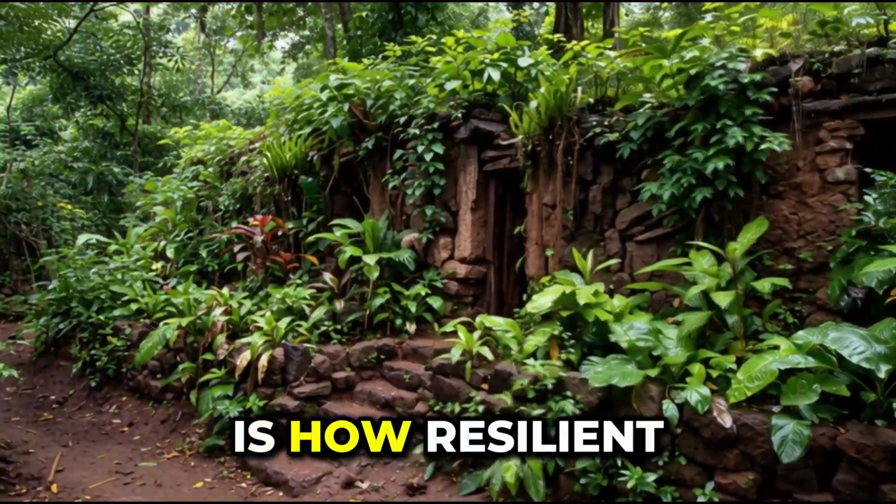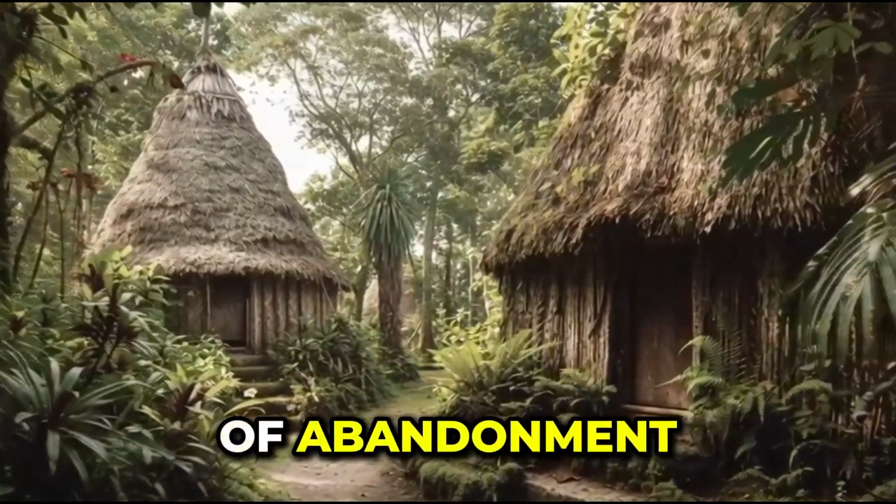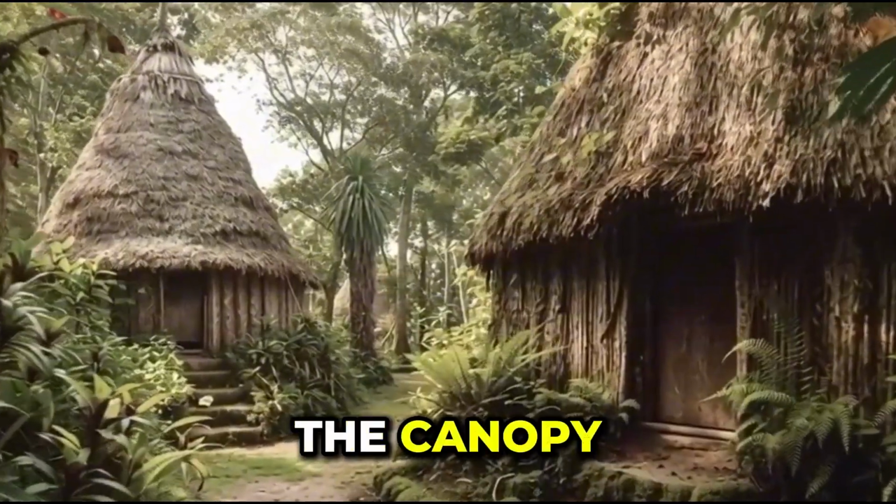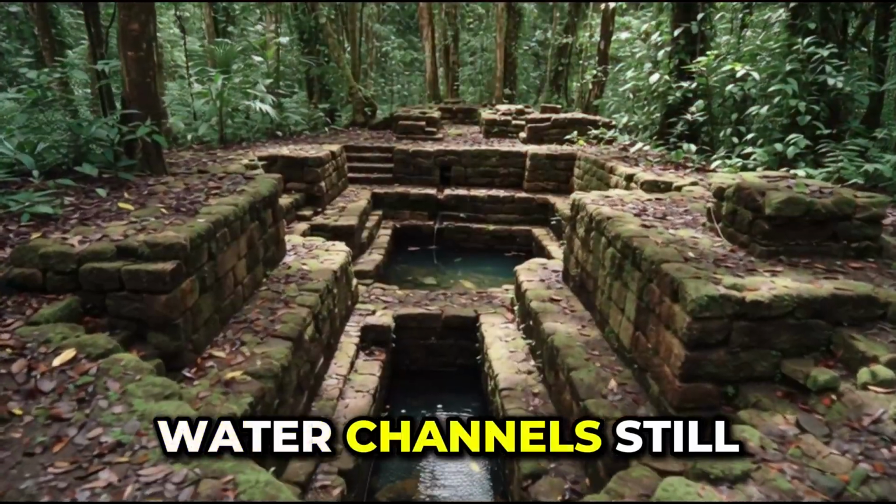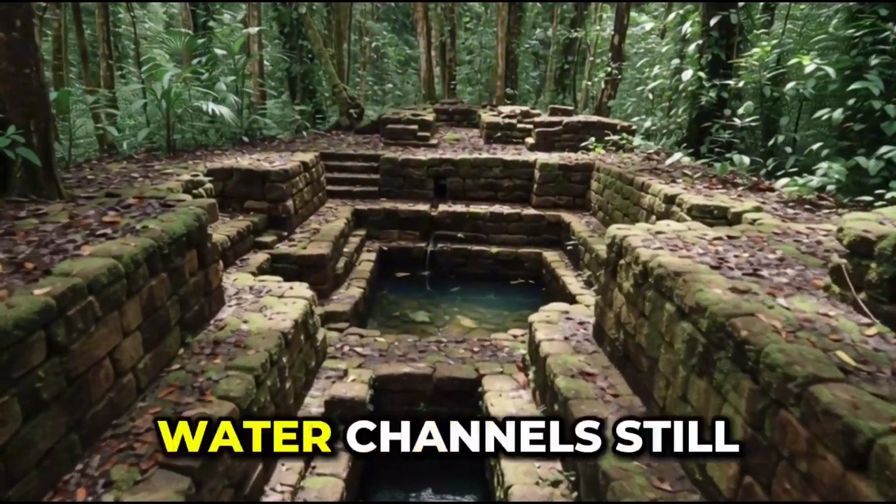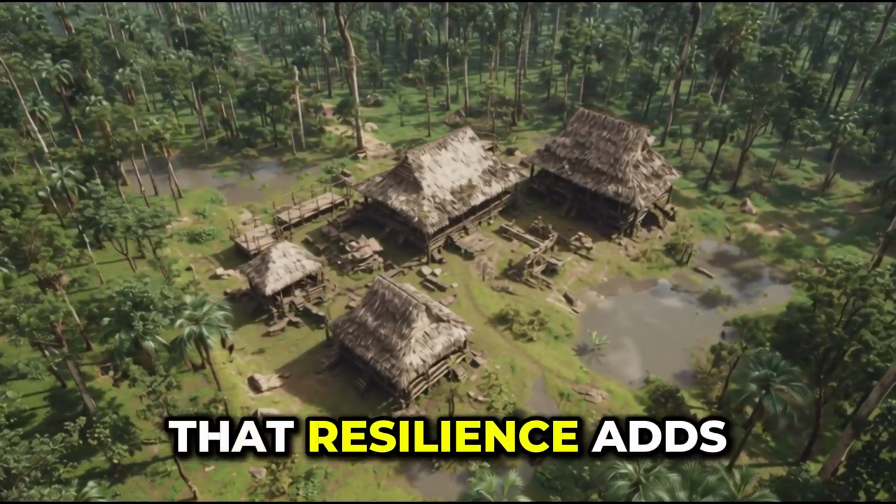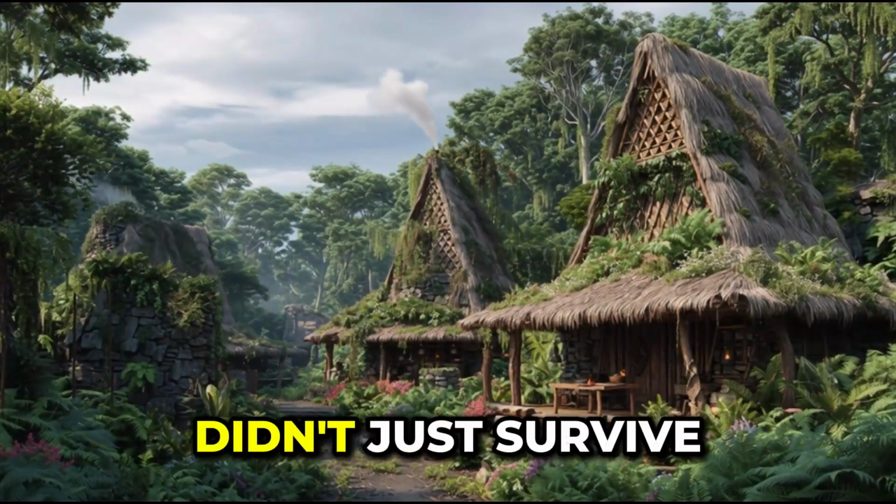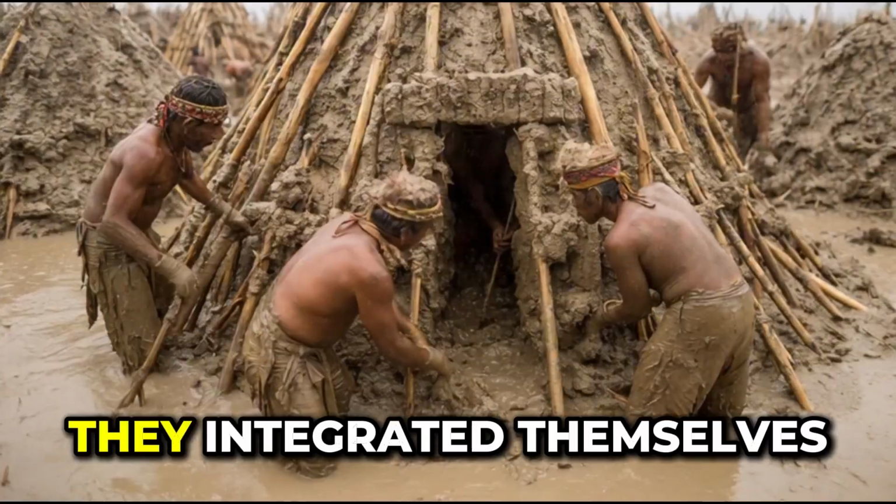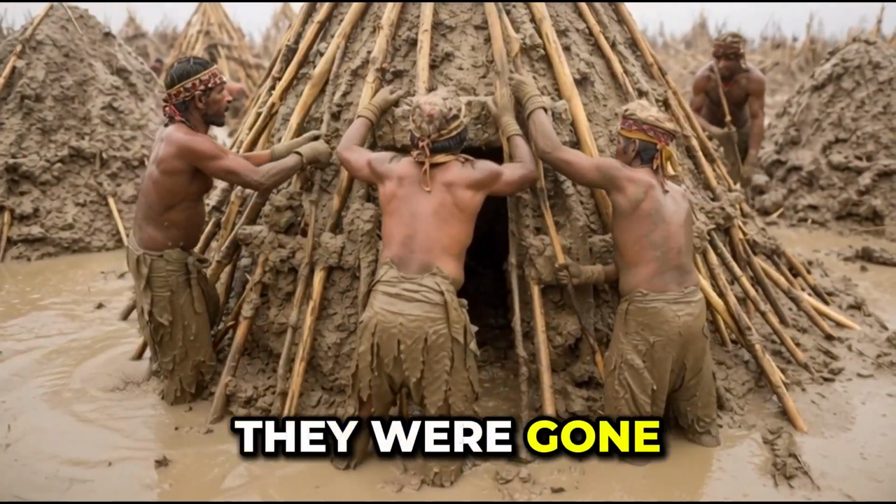What's remarkable is how resilient that process appears to be. Even after centuries of abandonment, the infrastructure beneath the canopy still retains its form. Roads remain straight, platforms remain elevated, water channels still follow their engineered paths. The forest didn't erase the system, it preserved it. That resilience adds another layer to the story. It suggests that these societies didn't just survive in the Amazon, they integrated themselves into it in ways that endured long after they were gone.